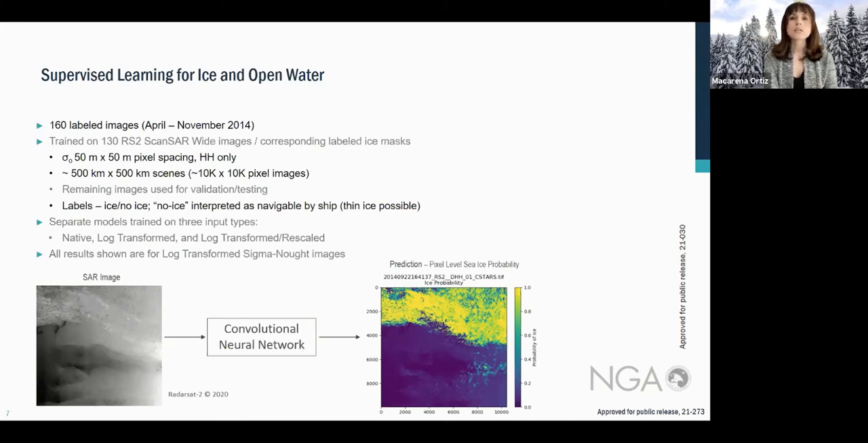The graphic you see below shows a test image on the left-hand side, which is an image that the neural network has never seen before, before it gets segmented into these ice probabilities as an output. This technique allows for more control over the results because you can threshold to your liking.